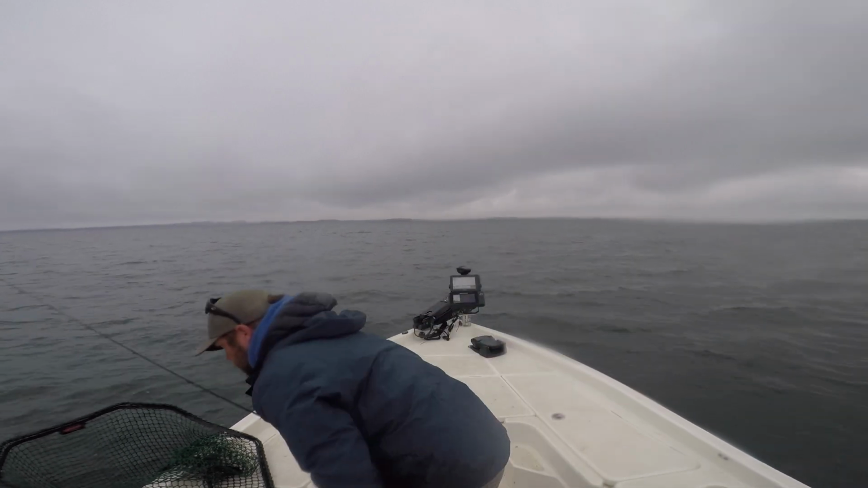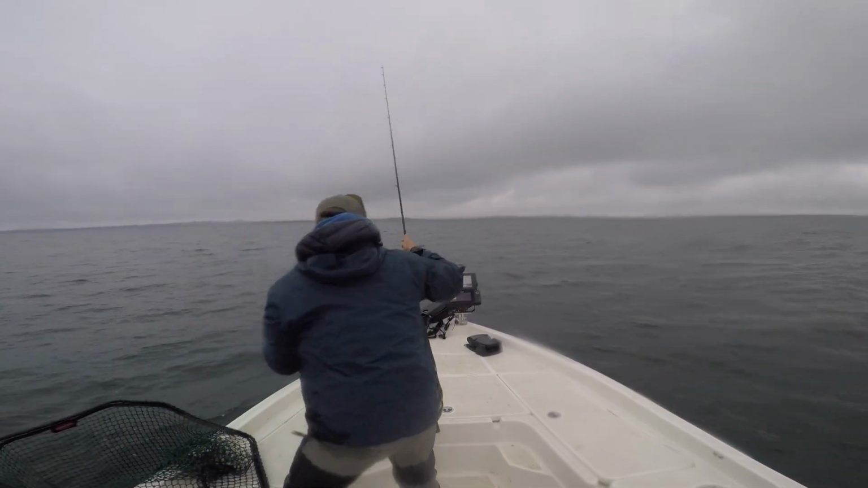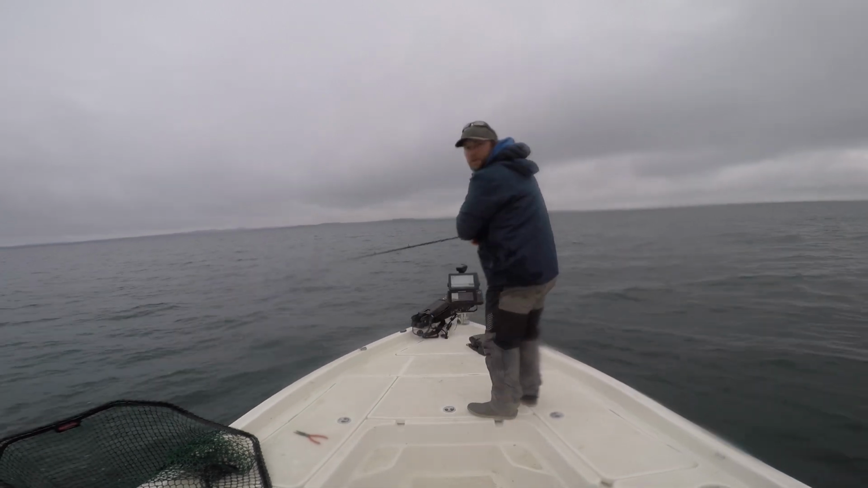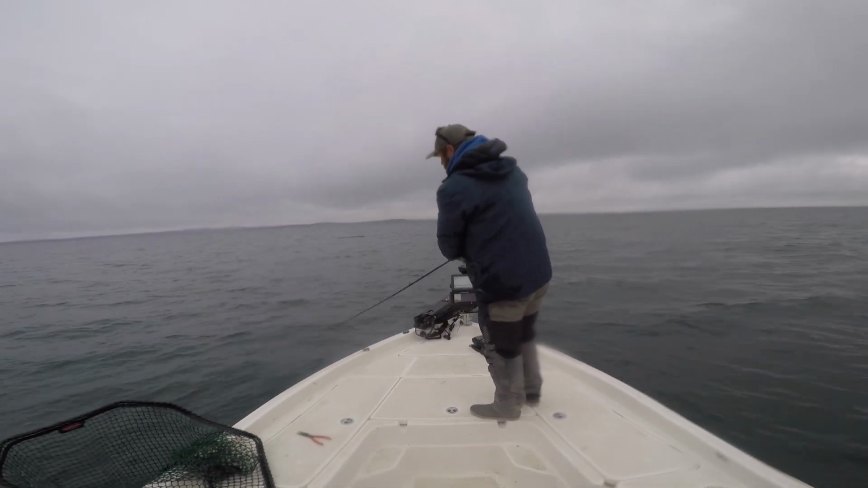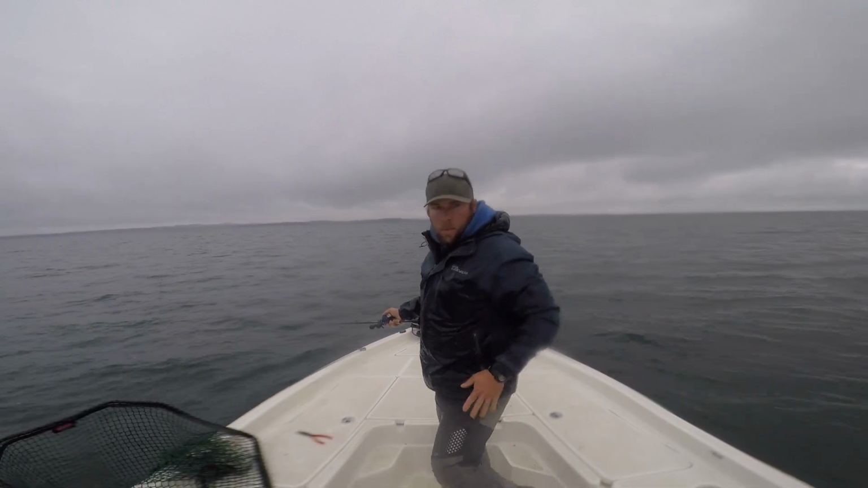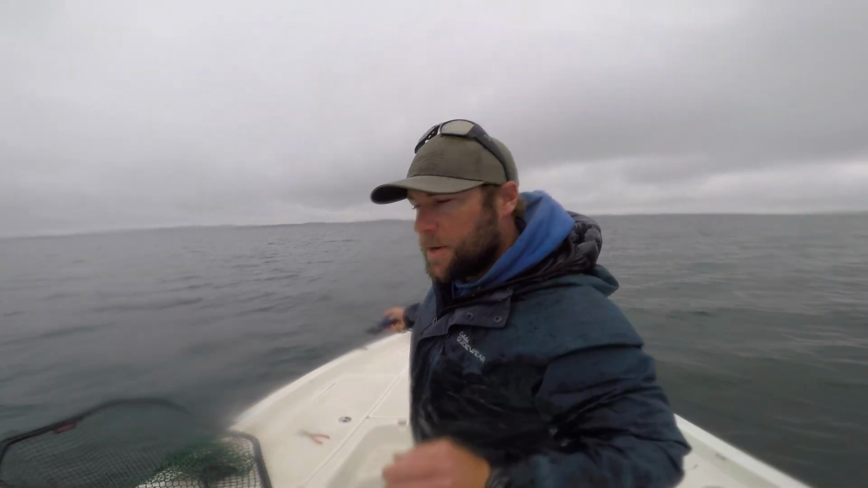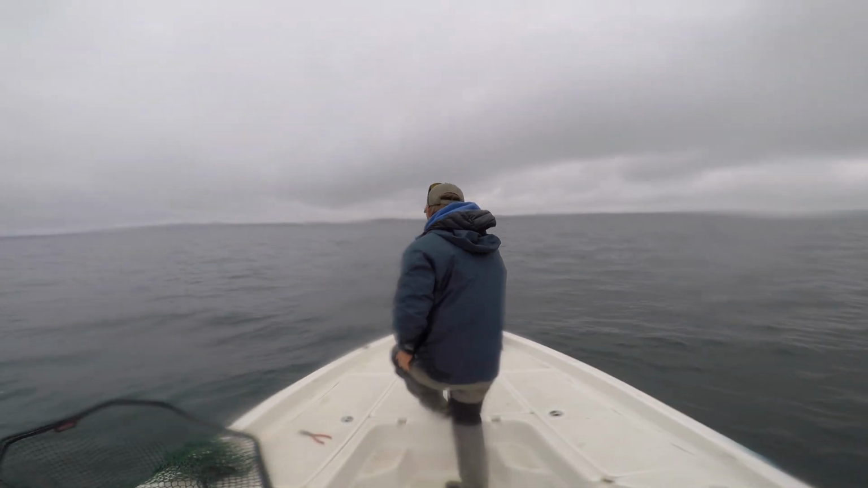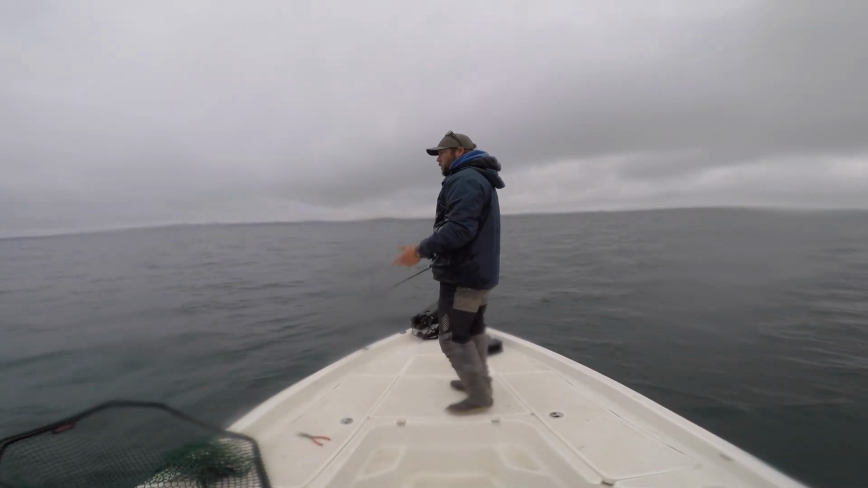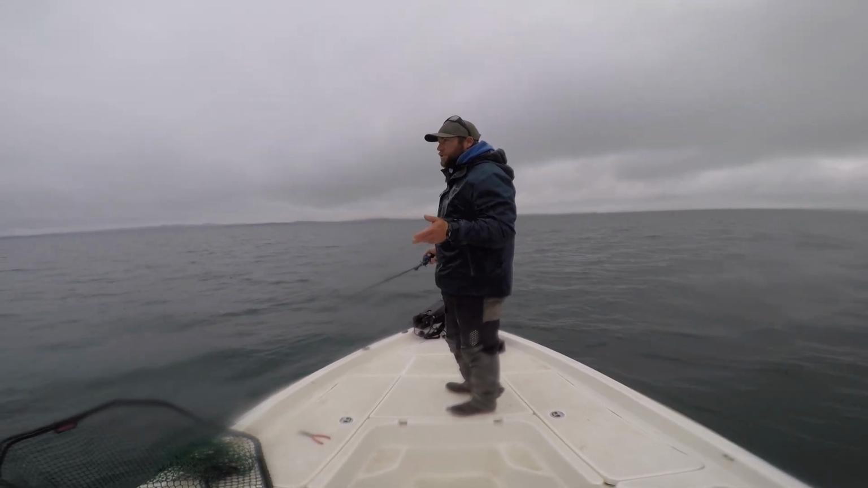So, the nice thing about this spoon, I might normally go with a heavier spoon, but like I said, I really forgot my entire lake trout box. I'm not really fishing lake trout today. I just kind of stopped on a few. Anyways, it's a 1 ounce Acme Castmaster. I replaced the treble with a size 2 Owner ST46.